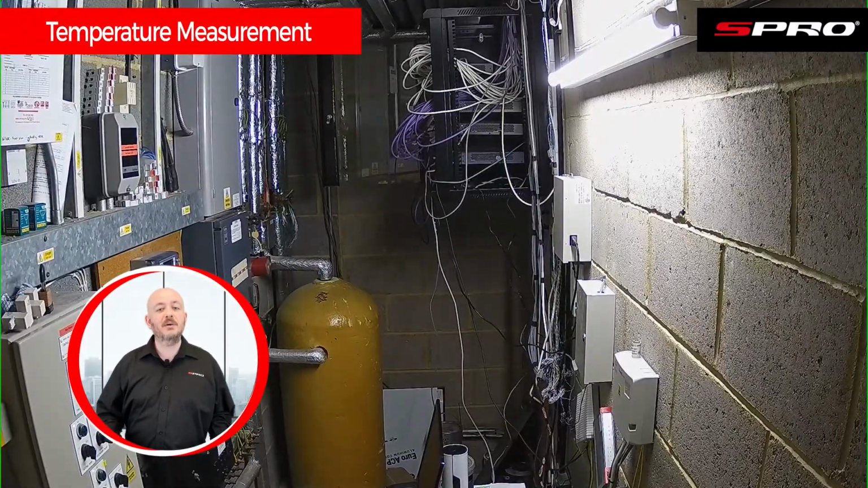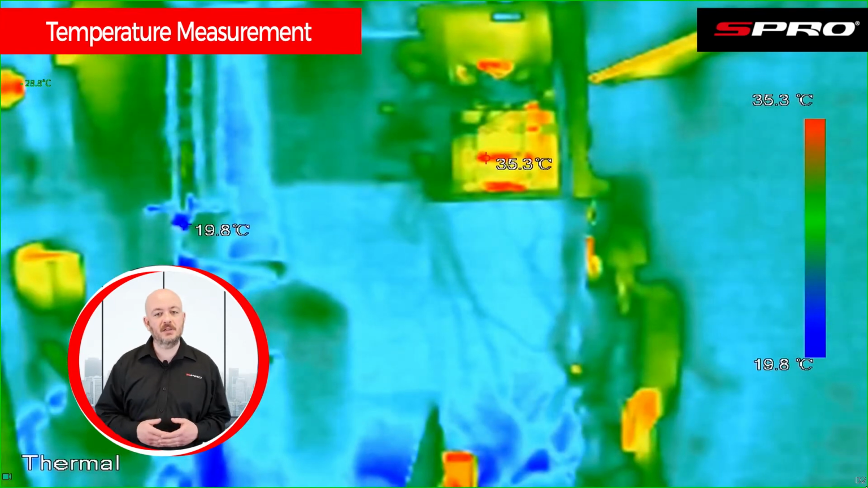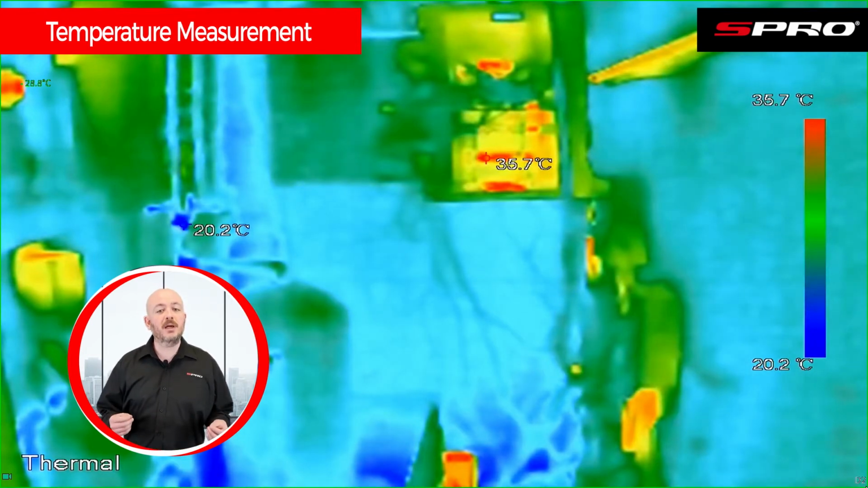Let's now see how a thermal camera can be particularly useful in a comms room setting. Here we see the standard view, but if we switch to the thermal images, we can see another filter being used, the one that we found works best in this comms room environment. This is also a good place to demonstrate the camera's temperature measurement feature. In this setting, we may wish to monitor the temperature of the server to make sure it doesn't overheat.